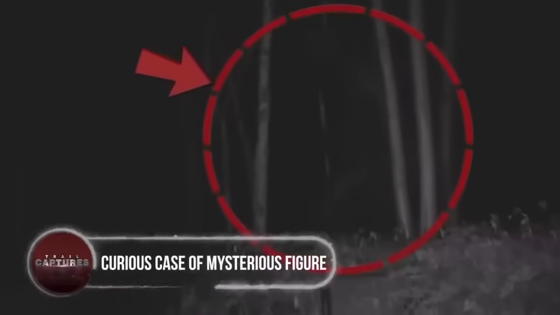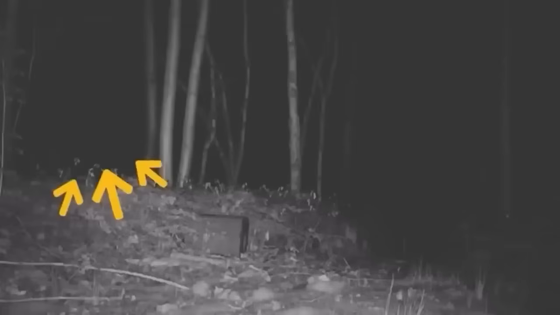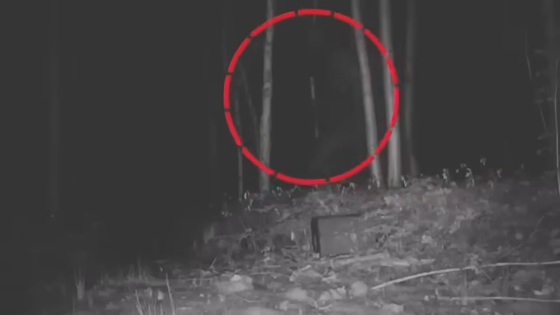Curious case of mysterious figure. In an undisclosed location, a trail camera captured a puzzling sight of a dark figure emerging from the shadows and walking across the frame. The owner of the camera was utterly astonished by the recording and decided to share it on social media, leaving Netizens intrigued and guessing its identity.